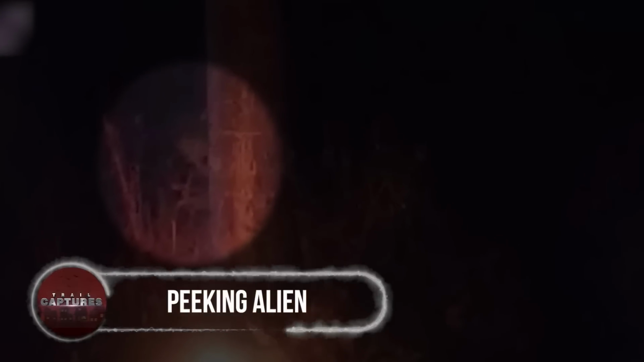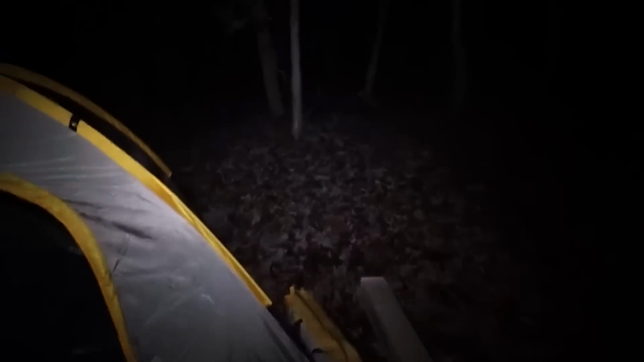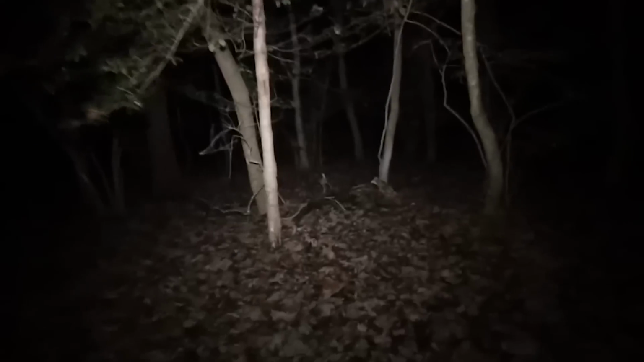Peeking alien. Watching this clip will surely prevent you from planning late-night camping, especially in the middle of the spooky forest. While burning a fire to keep the wild critters away from their tents, a group of friends heard some mysterious noise in the dark.